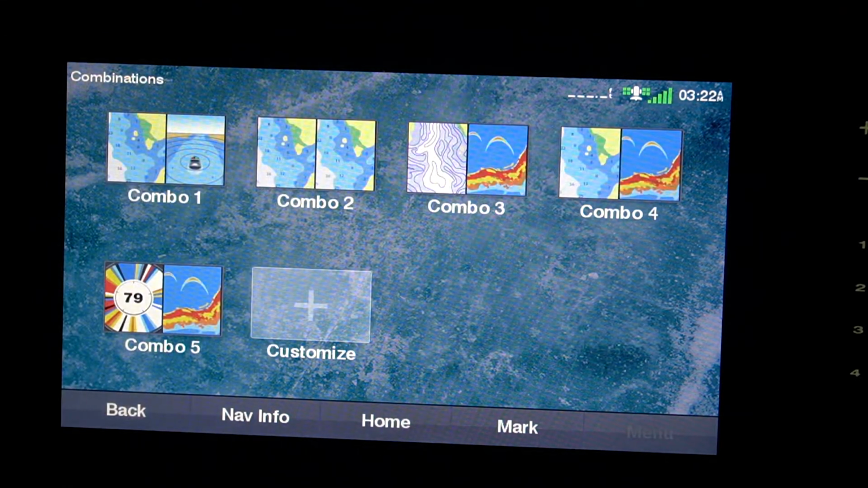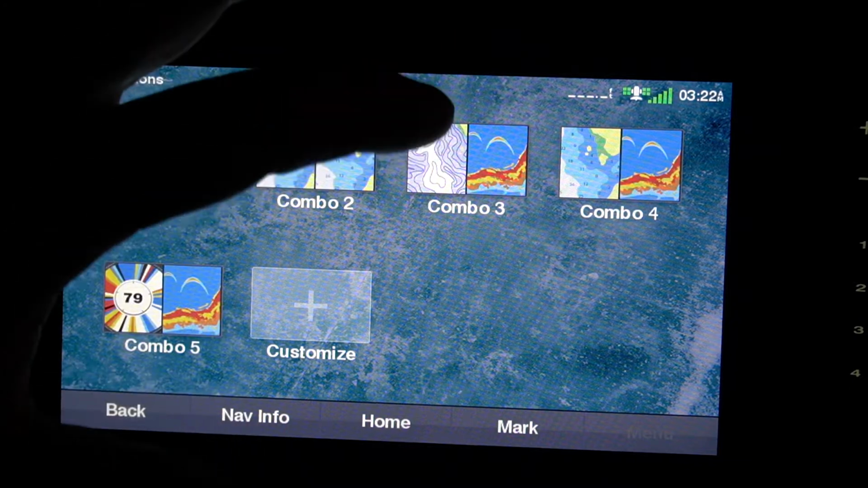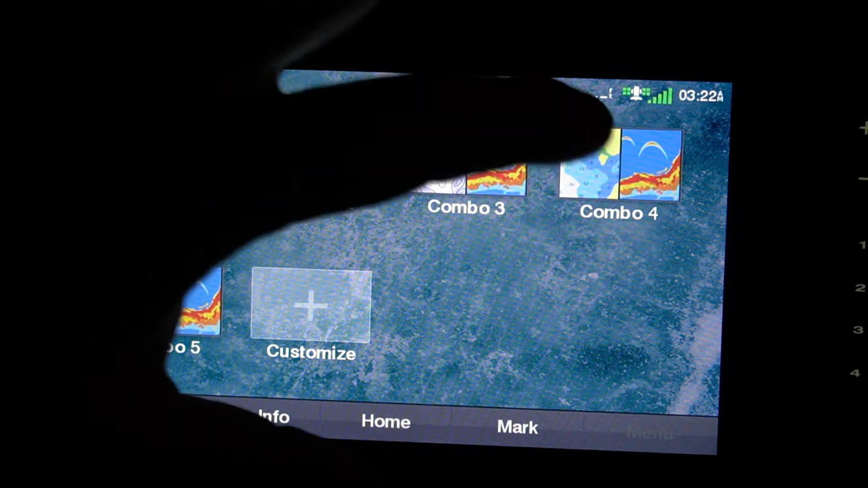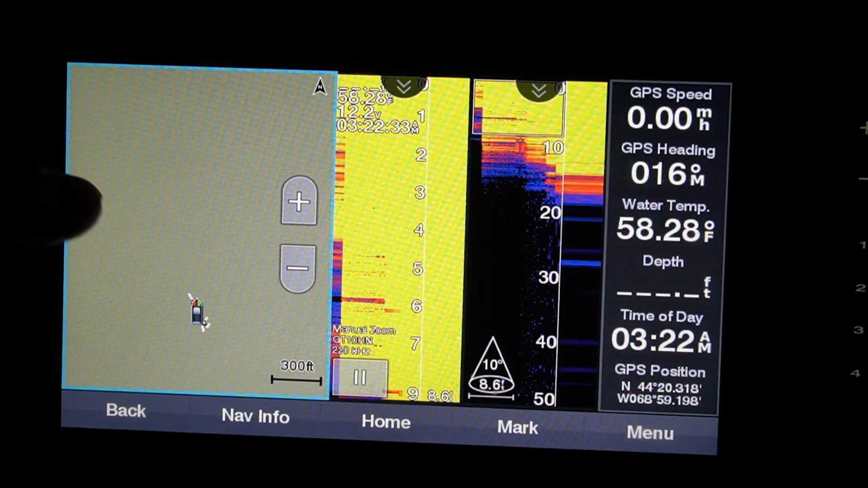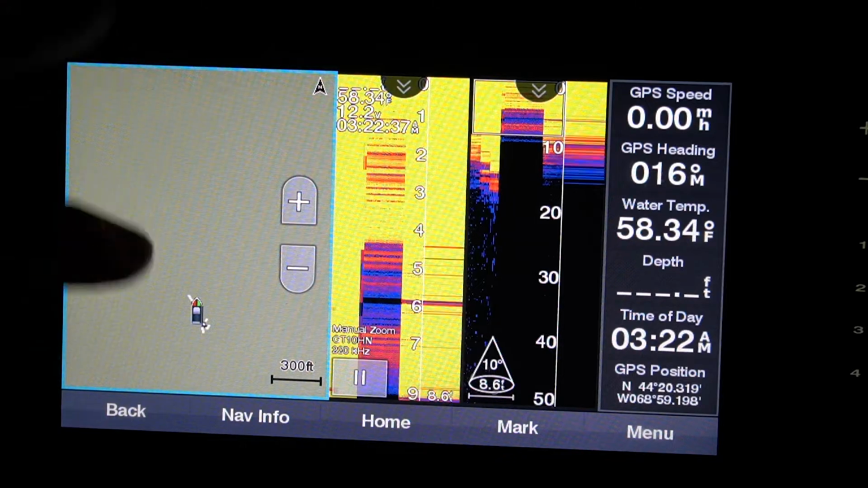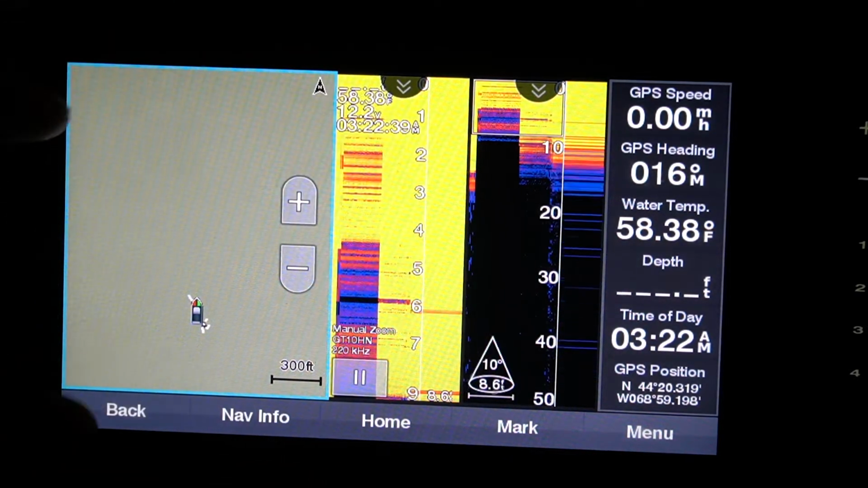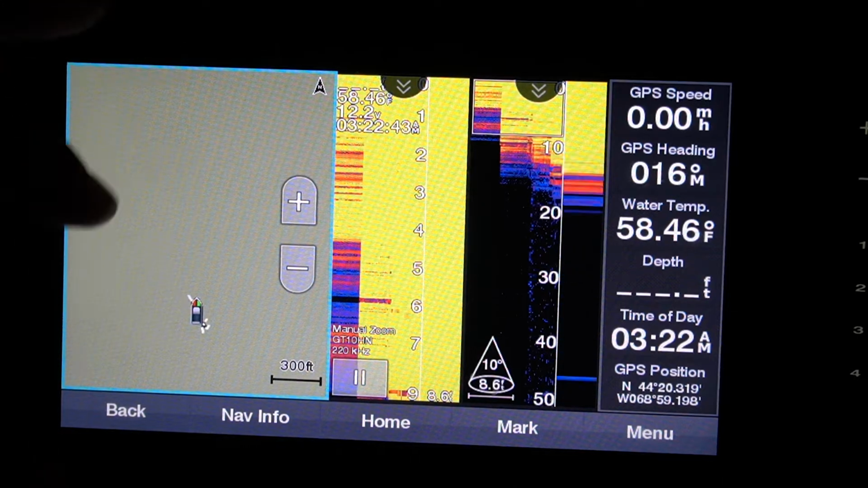So here you have your combos if you wanted to use them. So we'll just go to combo 1. Actually, let's check out combo 4. So right here, because we're not in water, it's not going to show it. But the boat's us. This would show our depth and where we're at. And this would actually give us a chart of where we are in the area.